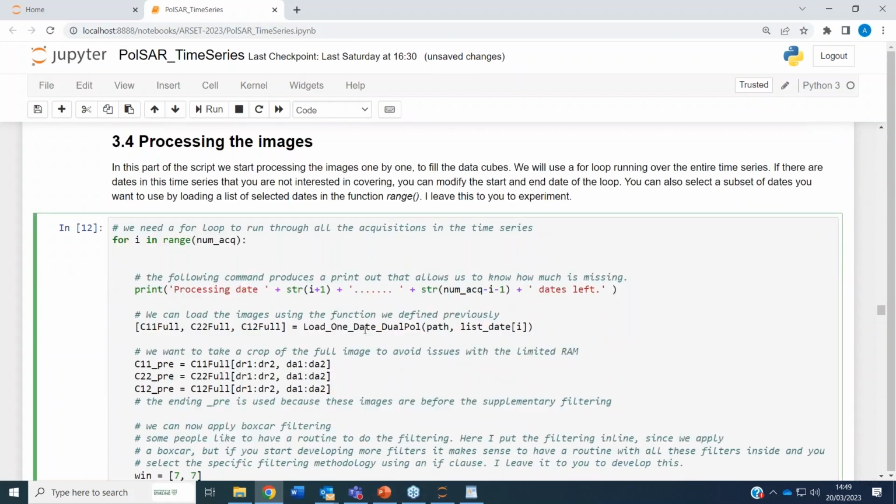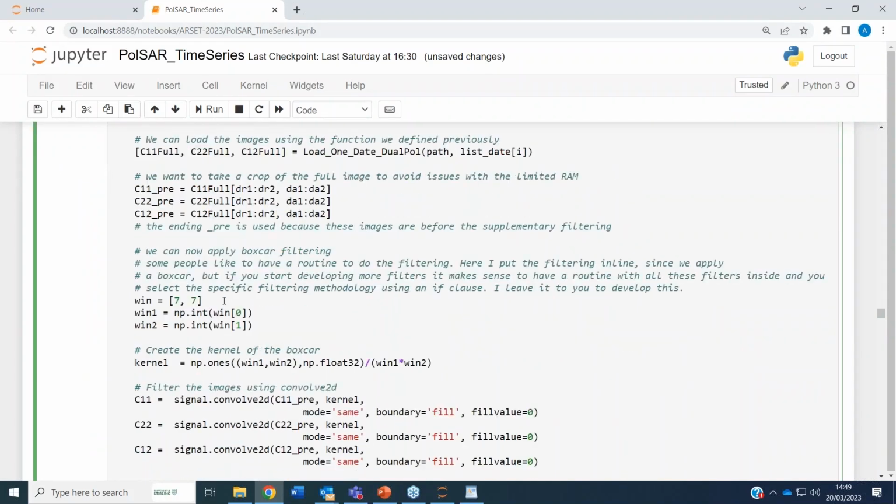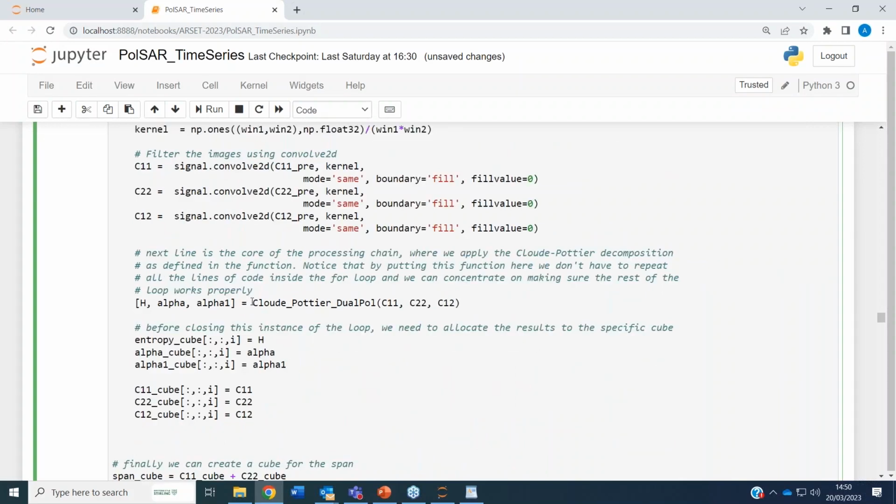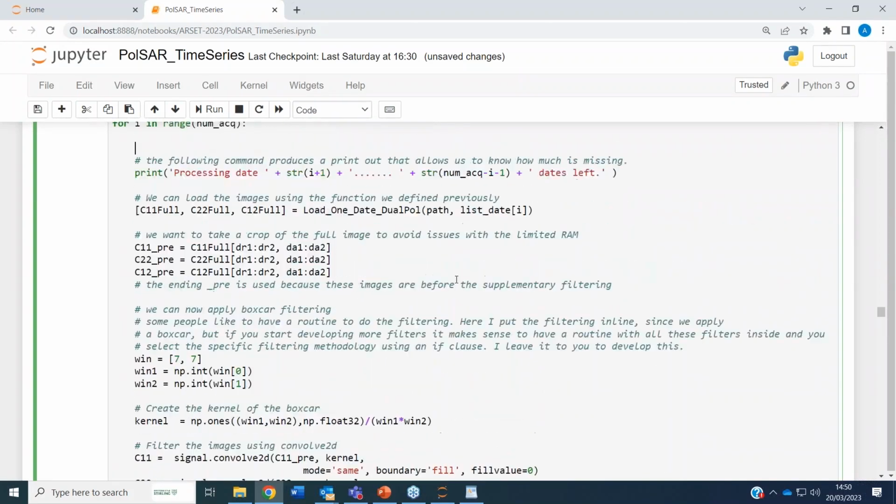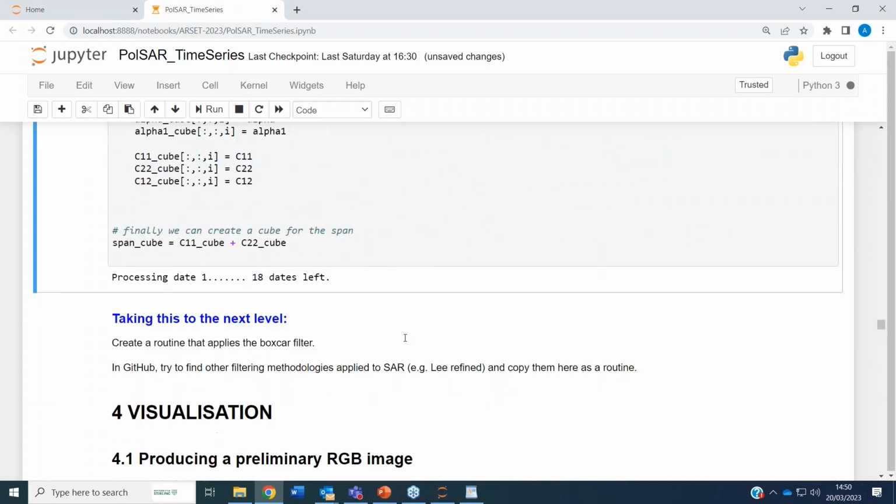Now we are in this cell, and this cell does the processing image by image. It loads the dual polarimetric acquisition, takes a little area in it, does some filtering, and then runs the Potier dual polarimetric. Once you're here, press Control Enter, and you see there is an asterisk, which tells us that the machine is processing.